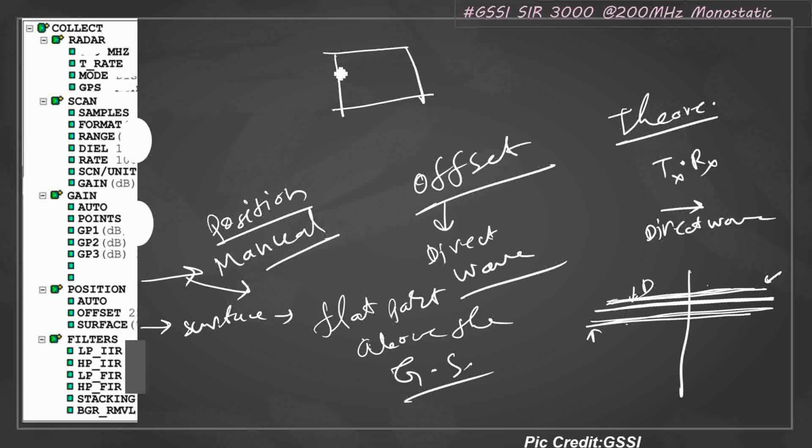Similarly, for the radiogram, suppose this is your direct wave, or the maximum depth of signal penetration. This is your actual radiogram. But I suggest that when you are collecting data, take some portion. Suppose this is the first break. So you'll be putting the cursor here so that you can see where the first break is.